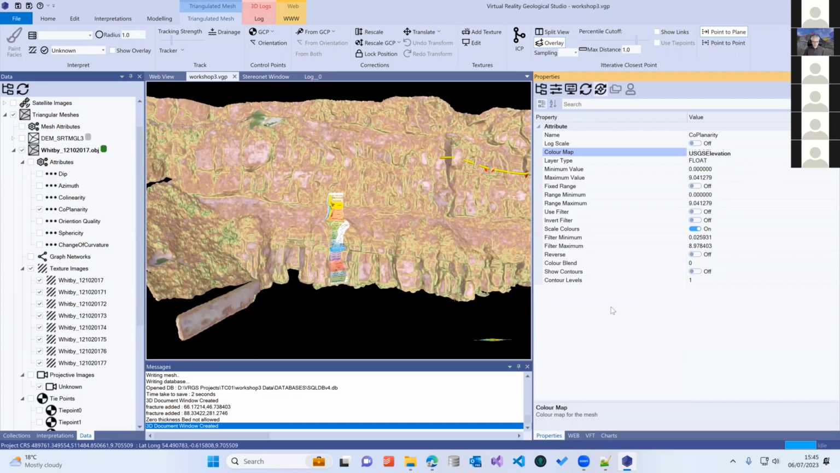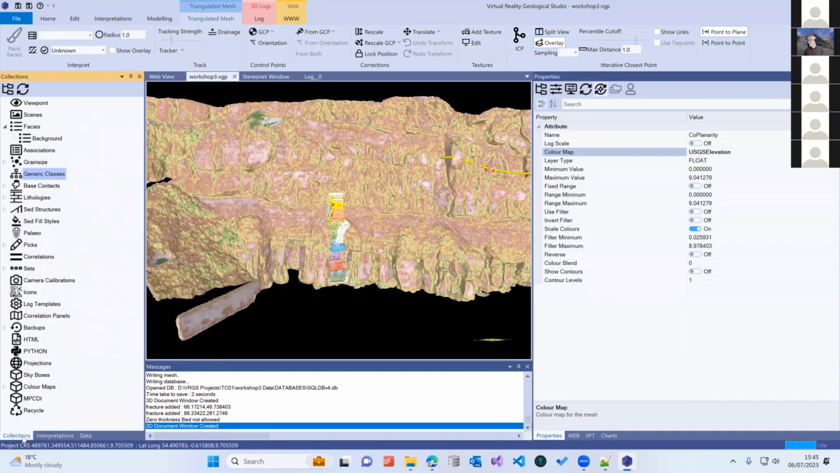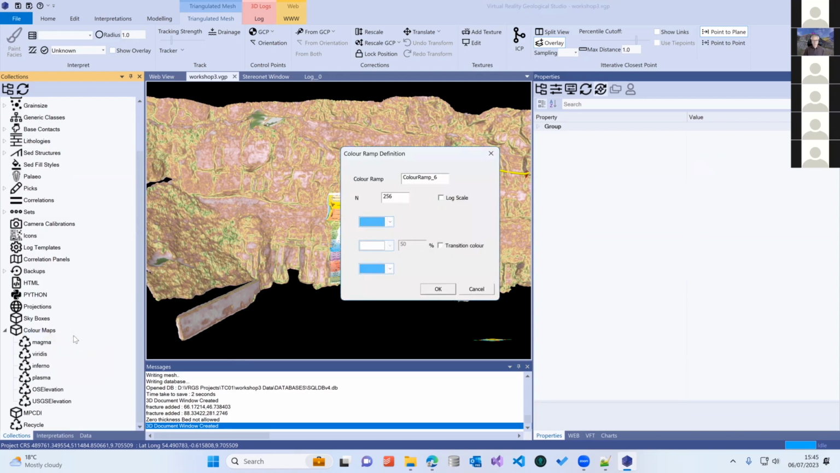Then there's a couple of elevation color maps which come by default, the VRGS and the Ordnance Survey ones. But we can generate our own color scales, and we find those over in the Collections tab, down at the bottom, color maps. You see our current default color maps are already in there. I'm just going to go new, and we can generate a new color map here, going from, let's do a nice green through to gray for the sake of it.